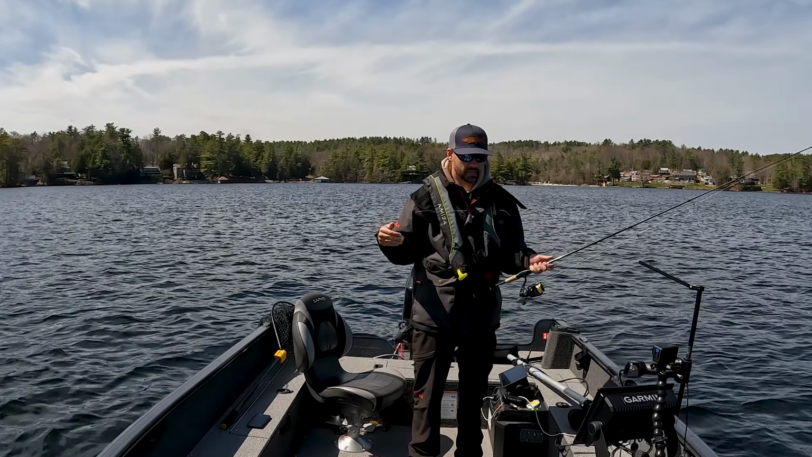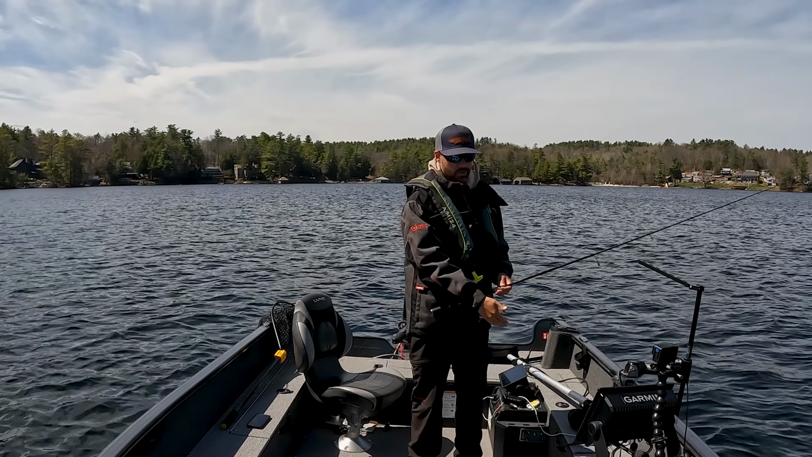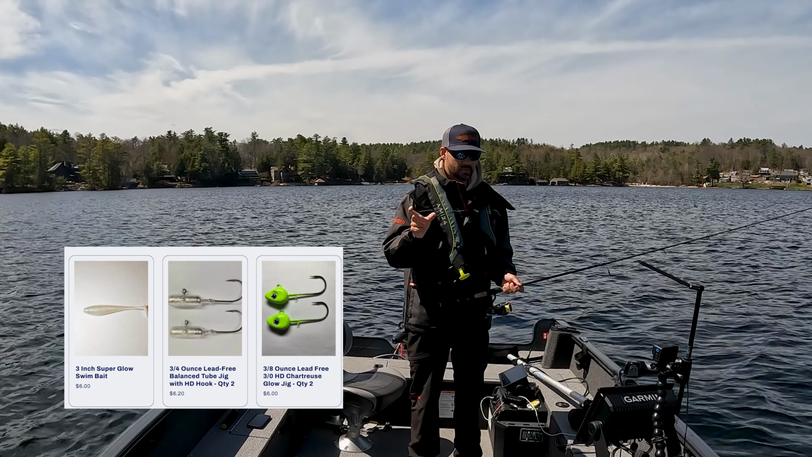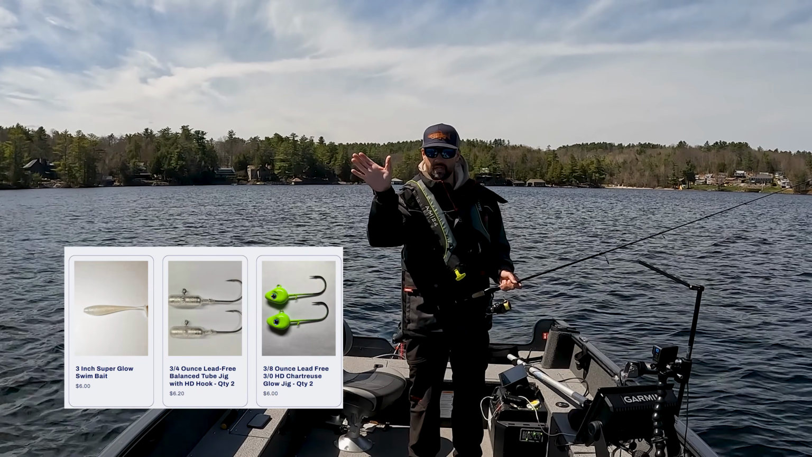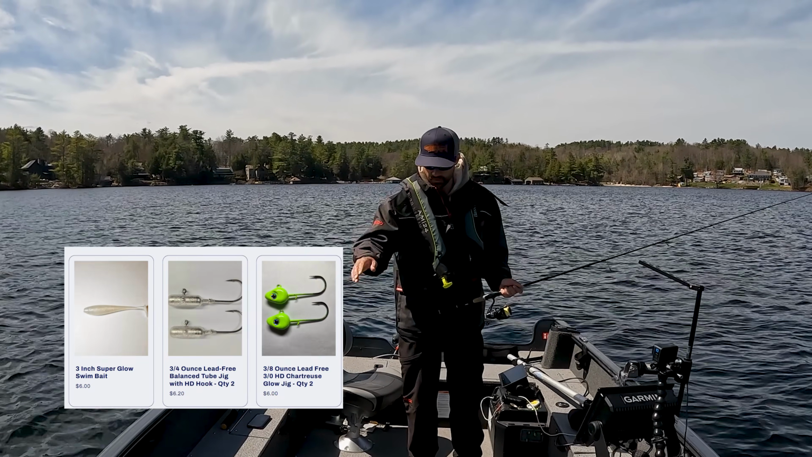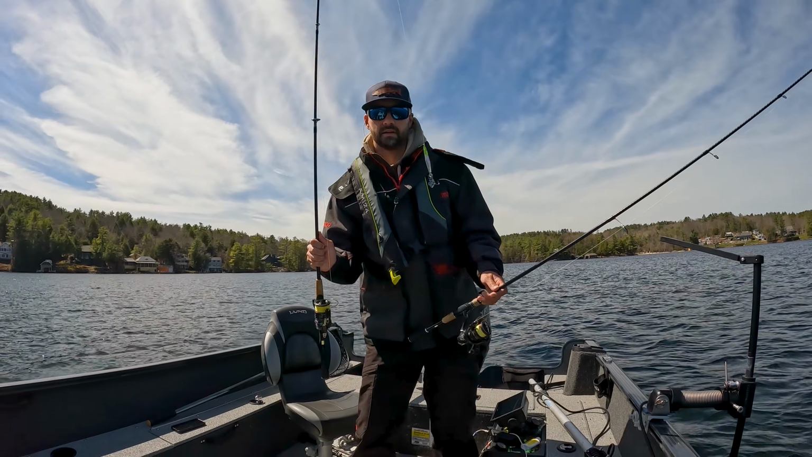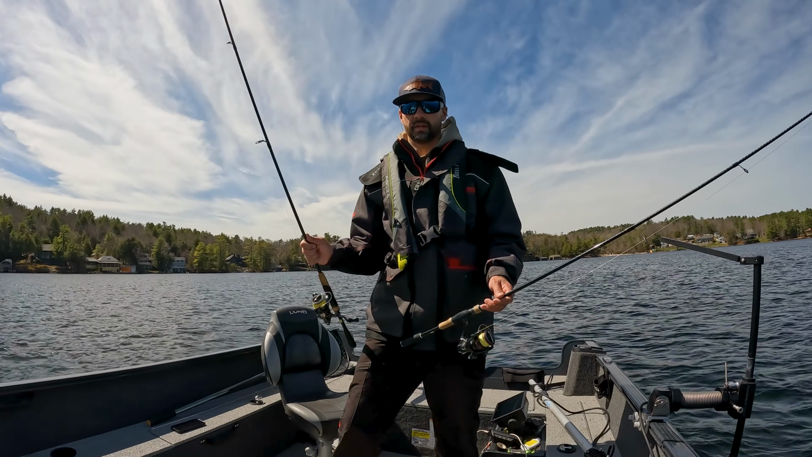If you want a vertical jig, especially if you want to use 2D, do that wait and run technique. Use the Winni kit. It is a smelt-based kit. If you have really big smelt like jack smelt, you can use this one right here, which is a 3/8 ounce and the 3-inch bait. That also does really well. I've also been using the flutter jig today, the flutter spoon. That's been really, really good.